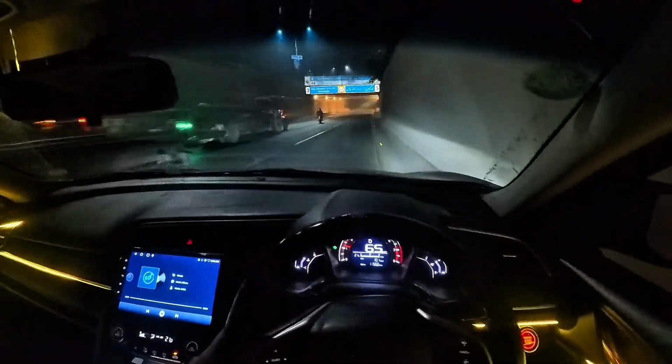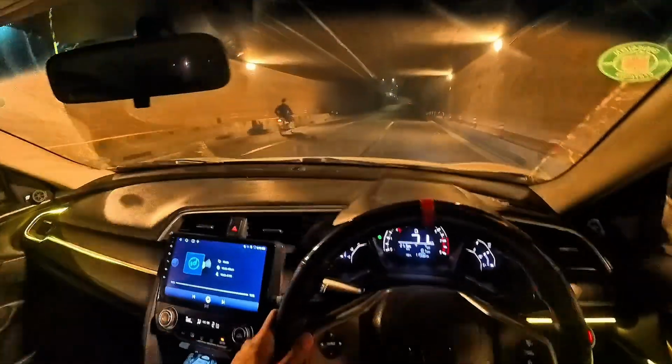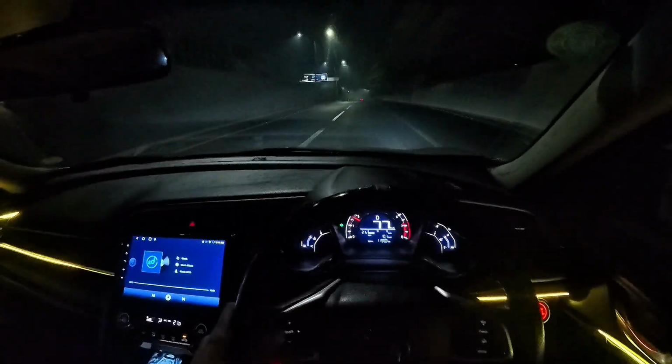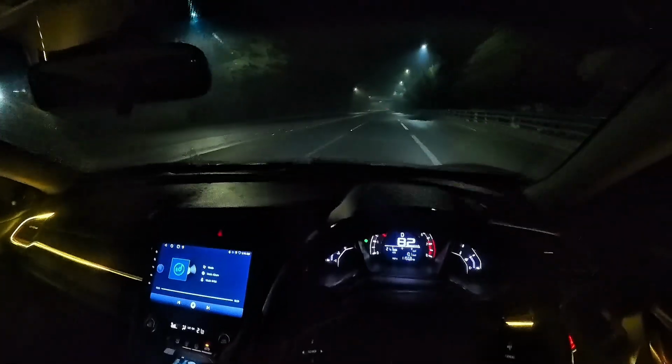Look at these dangerous steel pipes coming out on these three-wheelers and the other heavy vehicle as well. But right now we just reached Punjab University, my alma mater.